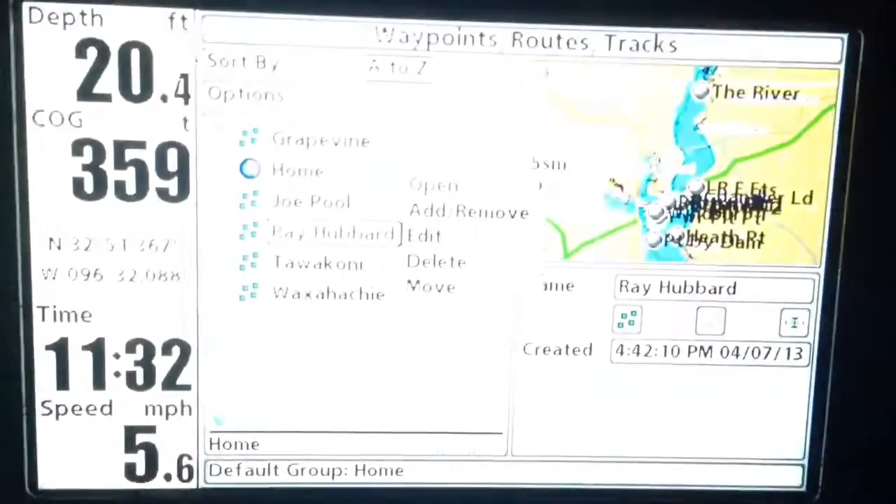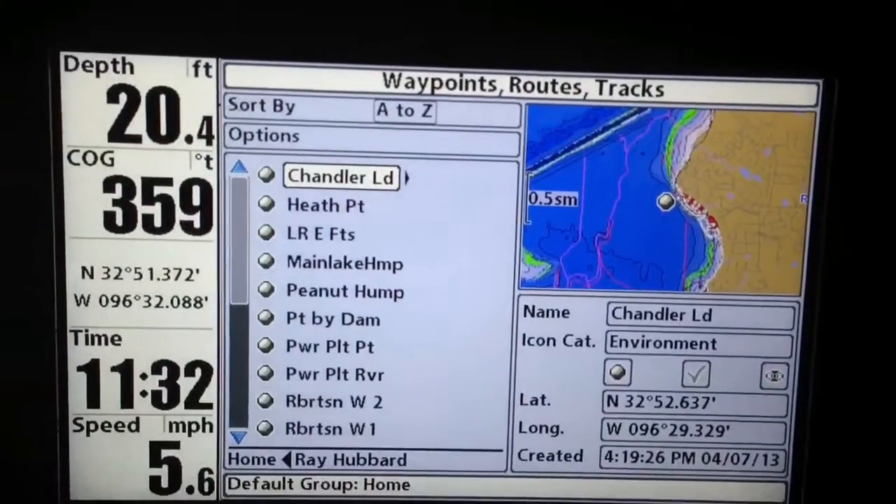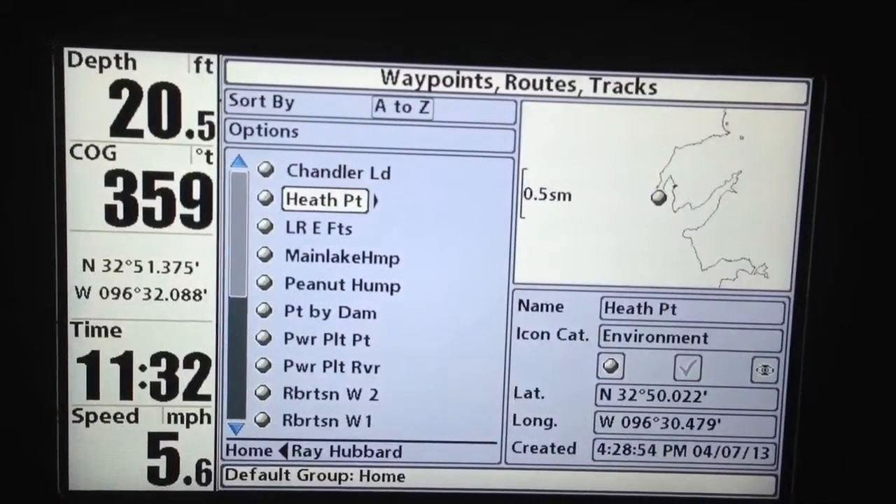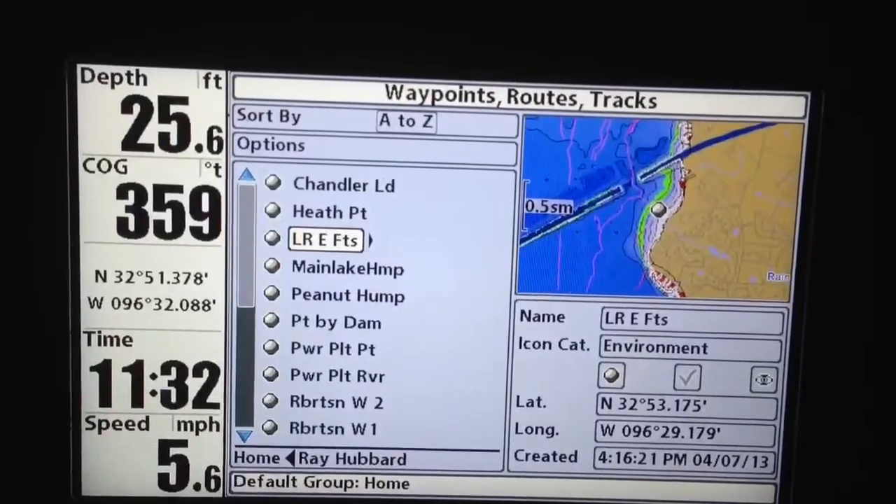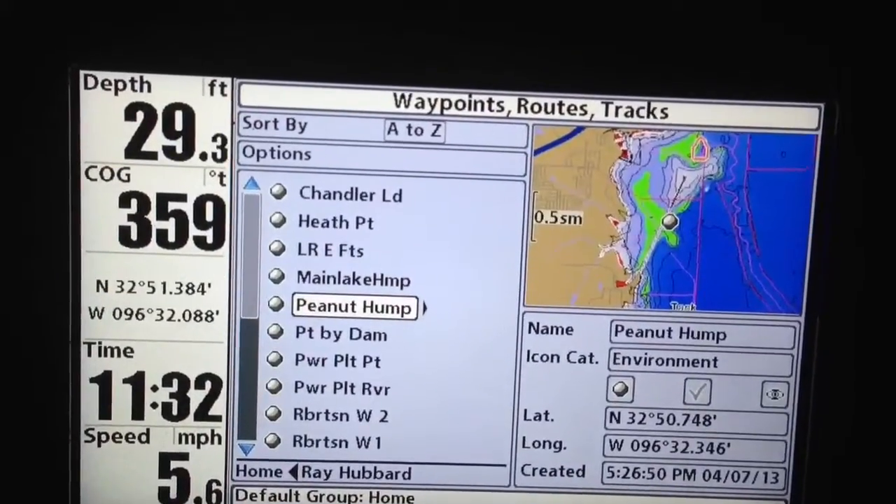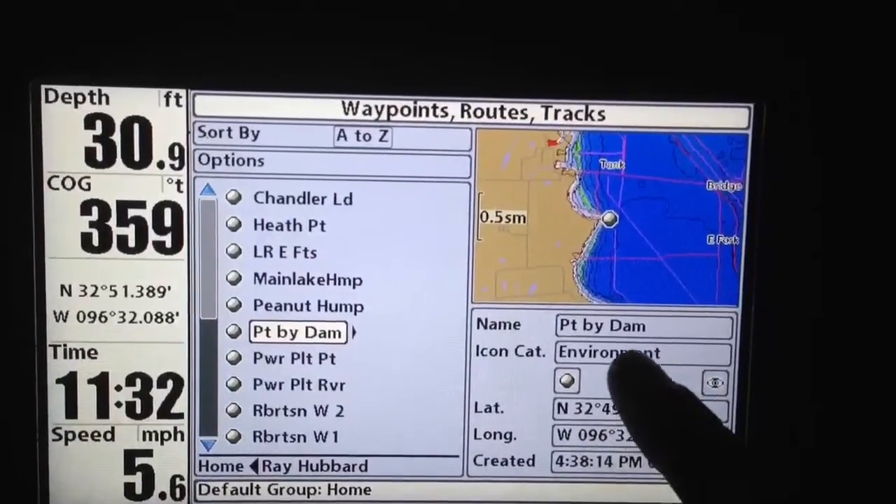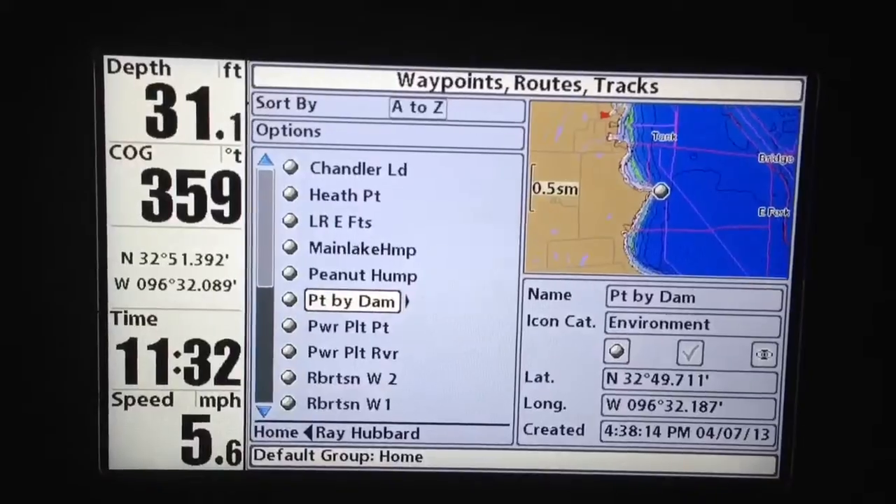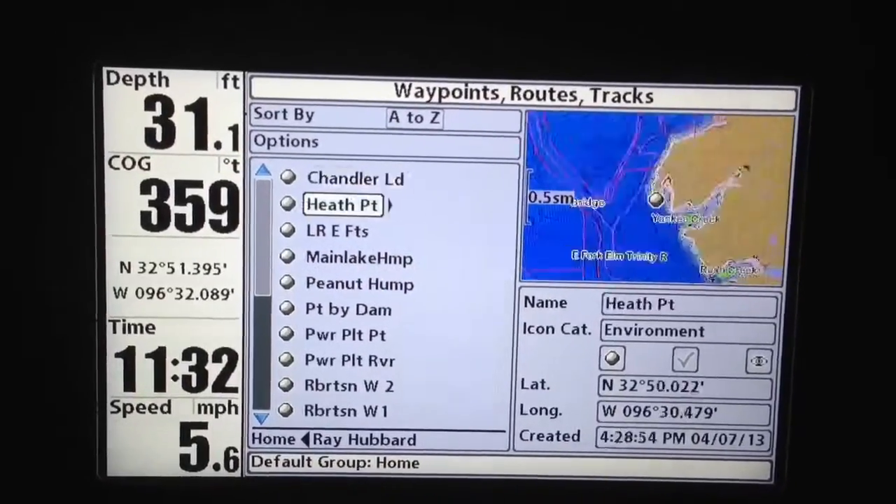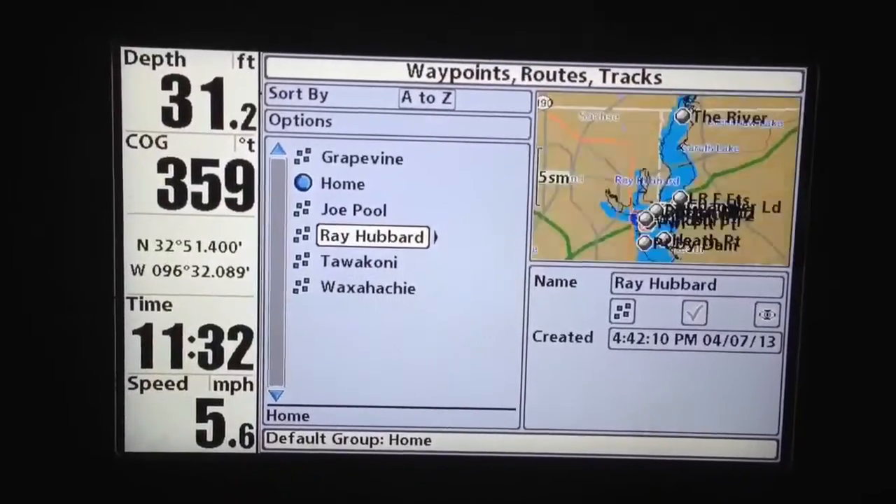I'll go into Hubbard because I've got more loaded into Hubbard than anywhere else. So I just hit over with the arrow button here, and I'm going to hit over again for open. And then here they all are. I got Chandler's, RE Flats, Main Lake Hump, Peanut Hump, and then I've got their GPS coordinates and stuff over here. So I know where they're all at. But I want to show you how I did that real quick.